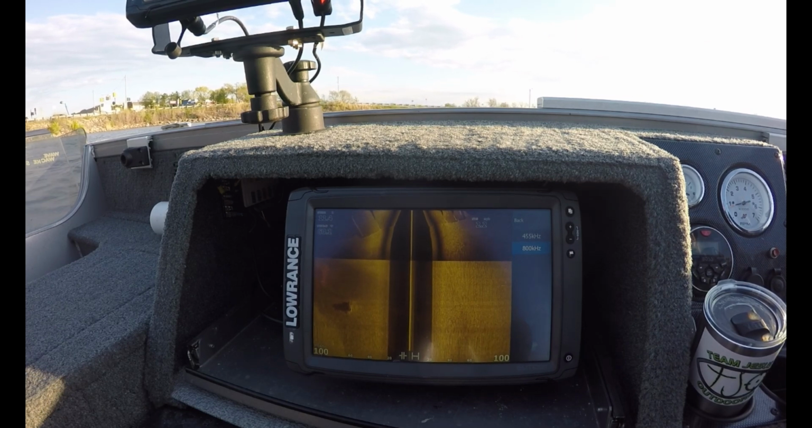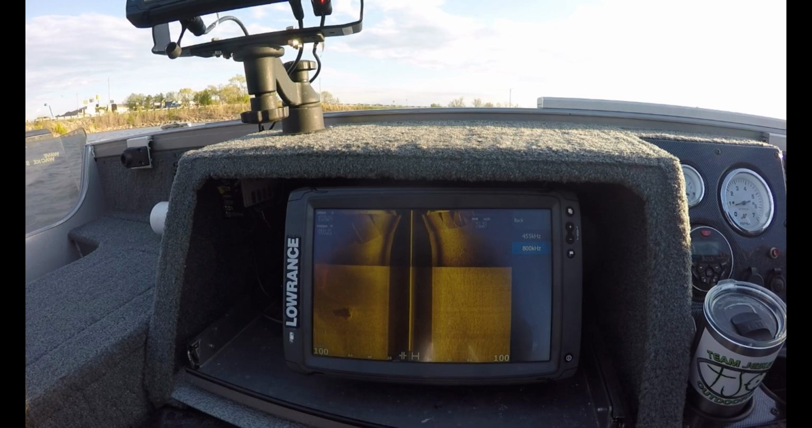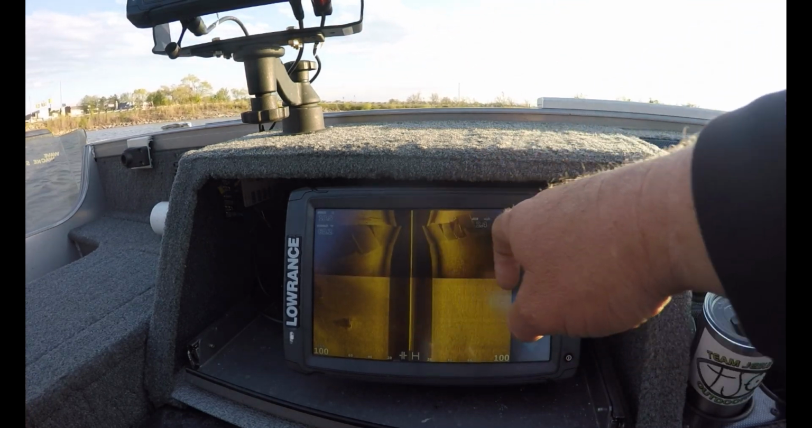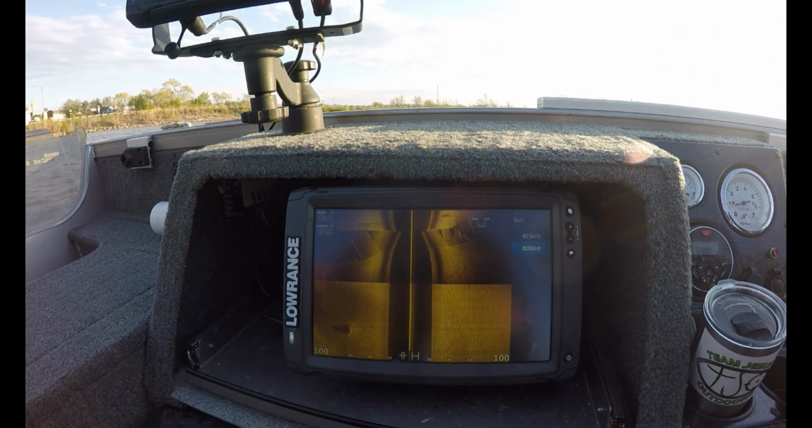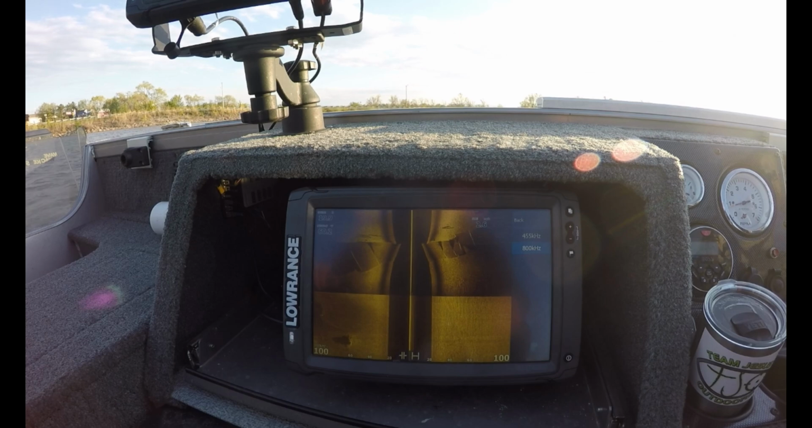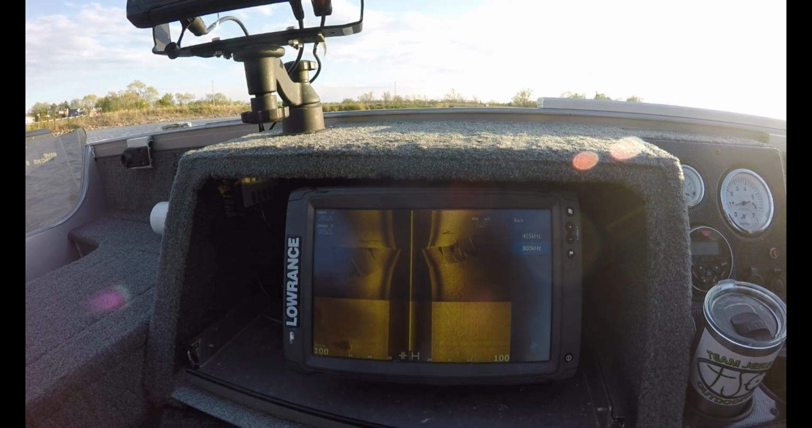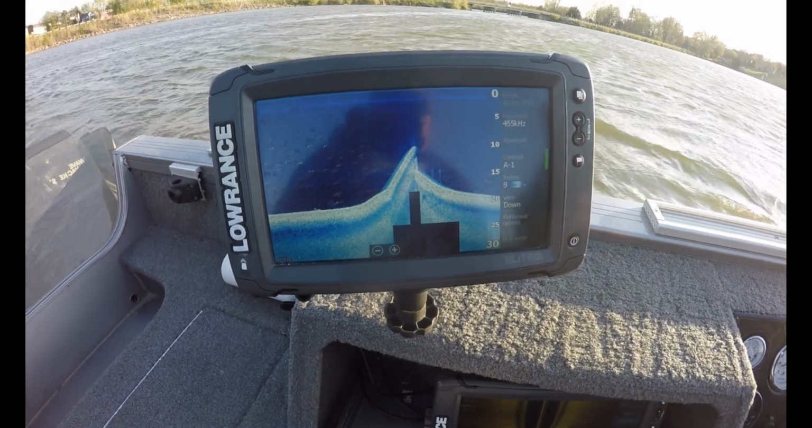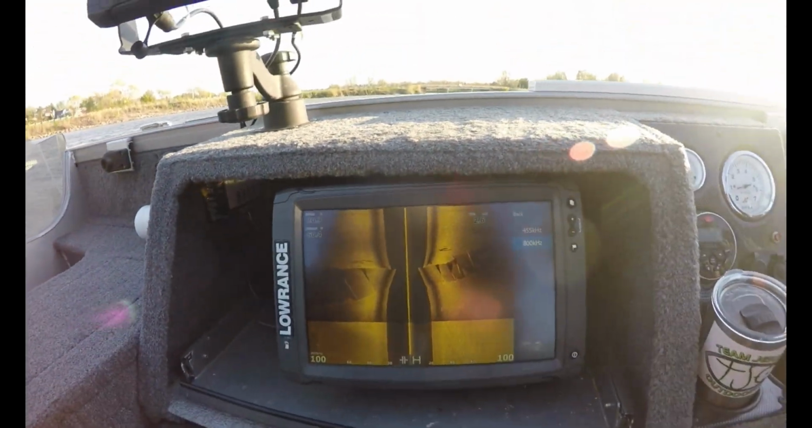Take a little different look at it, a little higher. Take a look at it here with 800 kilohertz. See how it's up on a crazy angle?